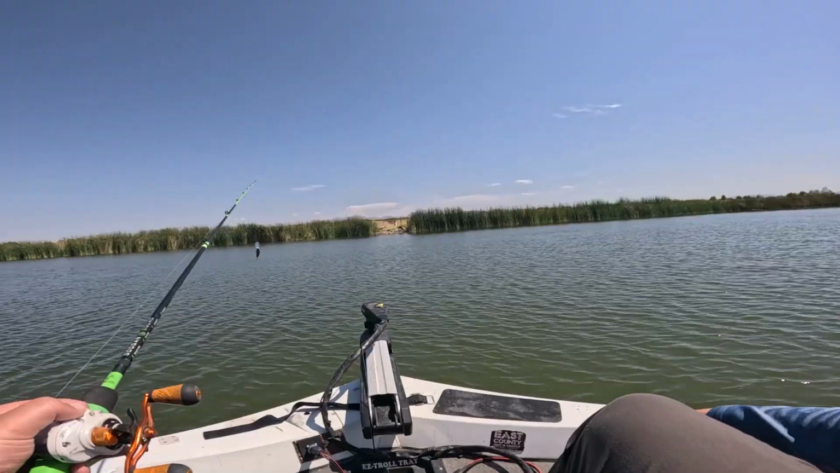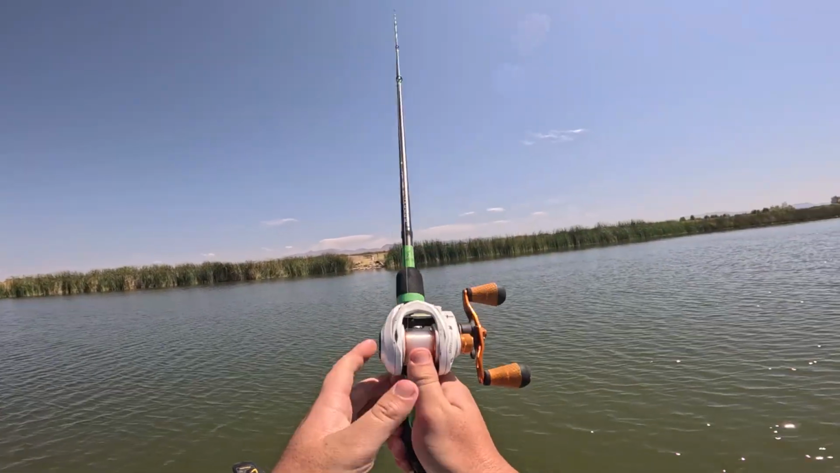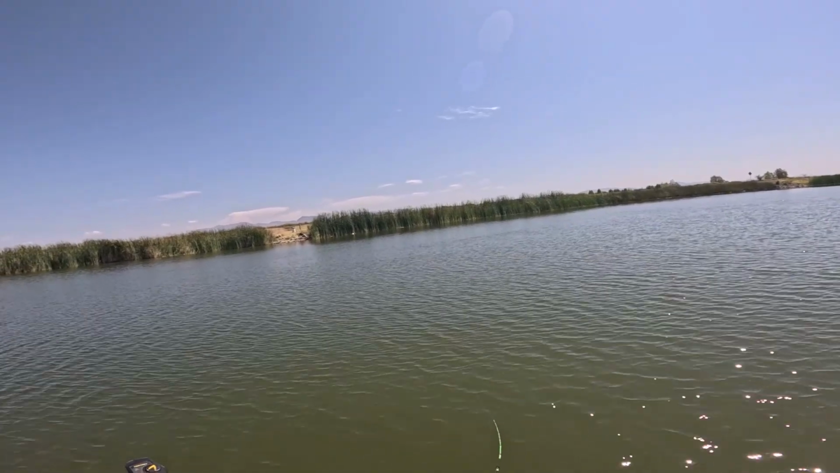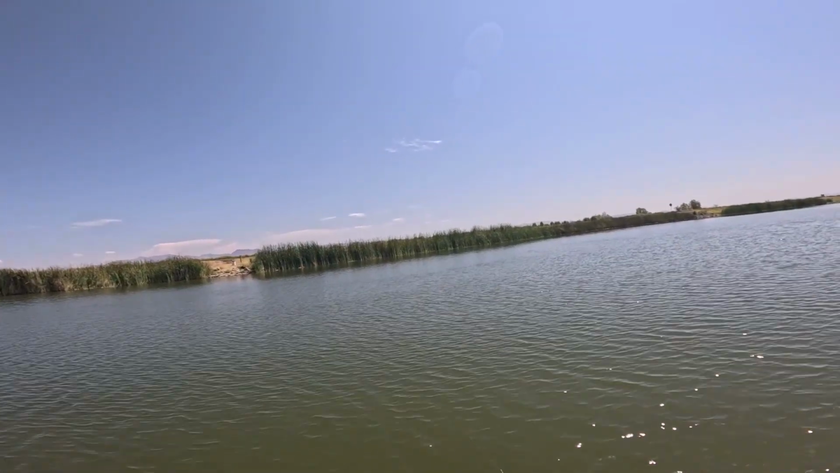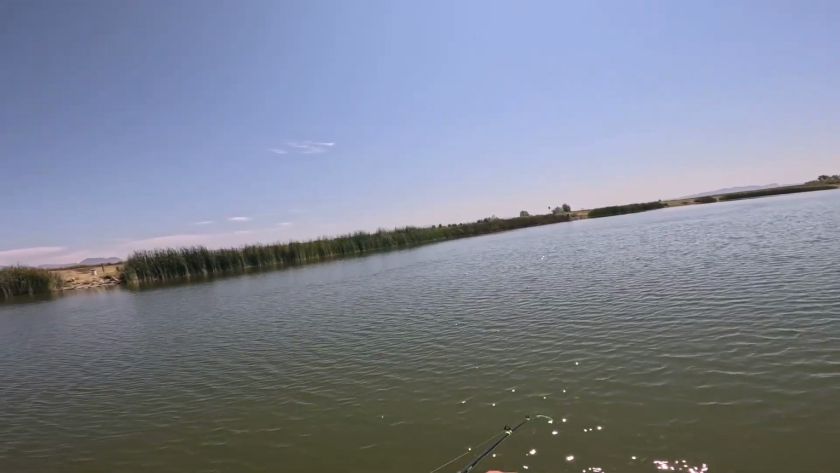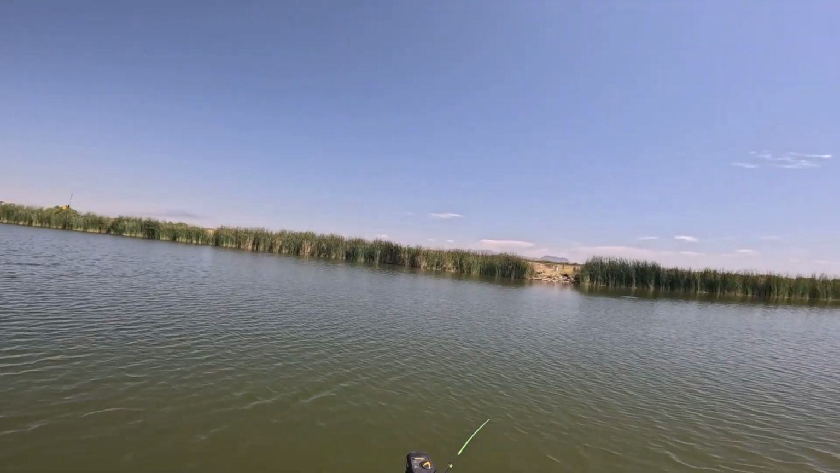But this little rock pile comes out much farther than it looks. So we're gonna try cranking it real fast with this deep diver, and see if we can tuck a fish into it here.